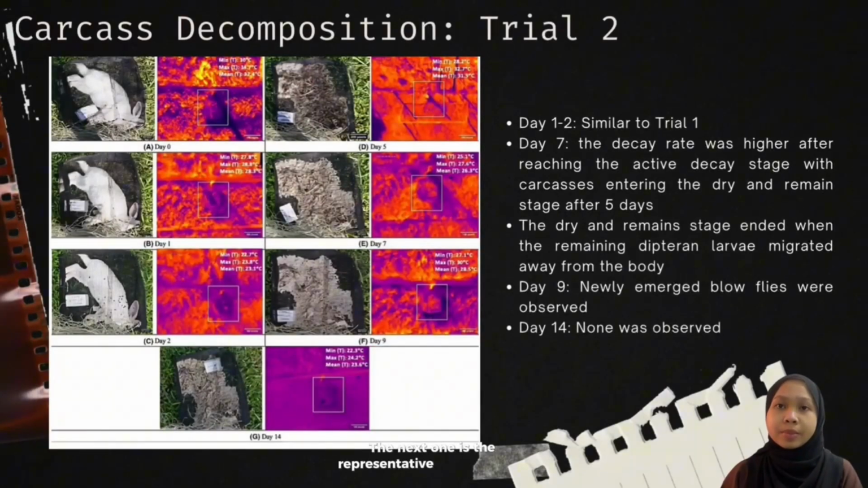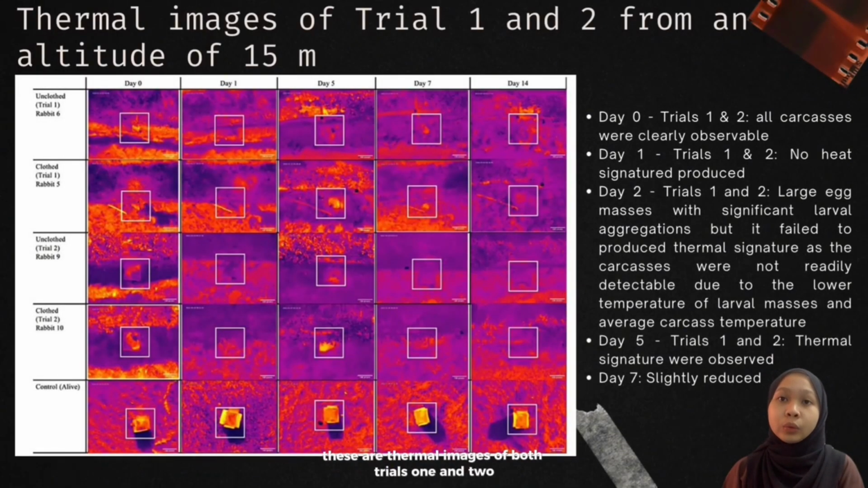The next one is the representative photographic image during trial 2. On day 7, the decay rate was higher after reaching the active decay stage, with both clothed and unclothed carcasses entering the dry and remain stage after 5 days. The dry and remain stage ended when the remaining Diptera larvae migrated away from the body. On day 9, newly emerged blowflies were observed on both clothed and unclothed carcasses. Lastly, these are thermal images of both trials 1 and 2 that were taken from an altitude of 15 meters.